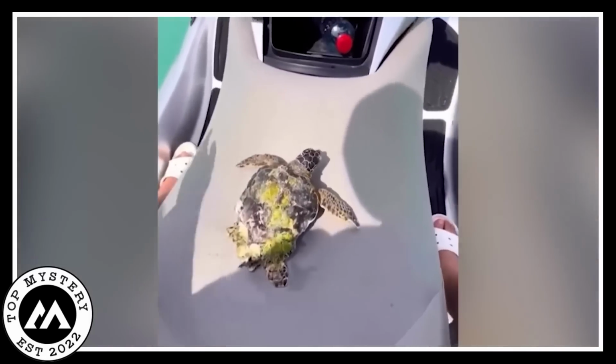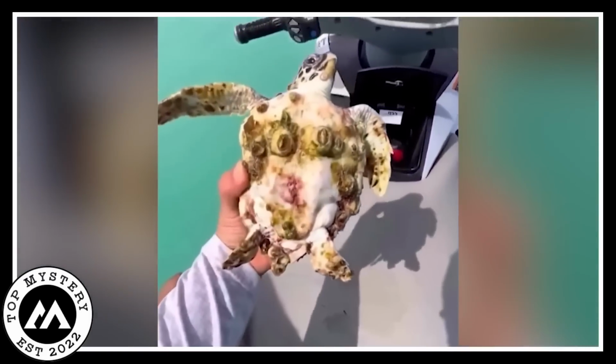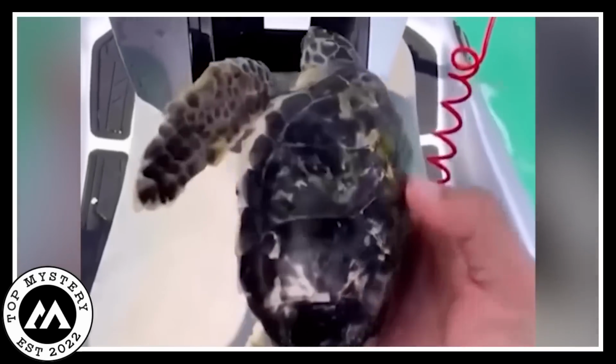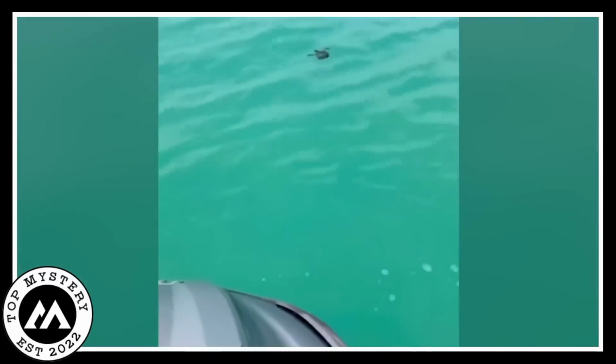As the last crab was lifted off, the man smiled at the camera, triumphant in his mission to help the sea creature. With great care, he returned the turtle to its natural home, gently placing it back into the cool, refreshing water. The turtle, free from its unwelcome guests, swam away happily, and the man on the jet ski watched with satisfaction.